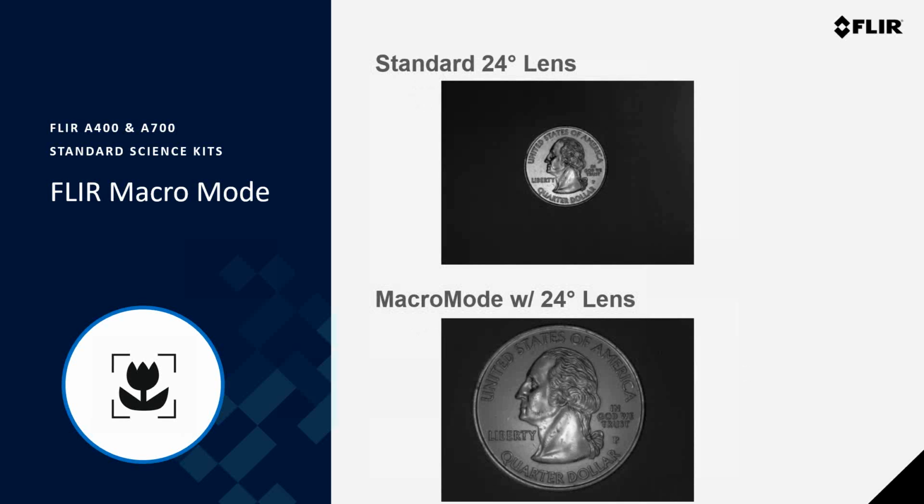And here are 2 quick example images of what can be achieved with FLIR macro mode. I know I'm speaking with a Canadian audience, so I'm sorry that it's not a loonie and instead it's a US quarter. But the top image was taken with the standard 24-degree lens at its minimum focus distance, while the bottom image was taken with the macro mode enabled. And though it might look like I simply zoomed in digitally, the smaller spatial resolution and the overall field of view provided by macro mode really allows you to more easily see some additional features and crisper edges on that US quarter in the bottom image.